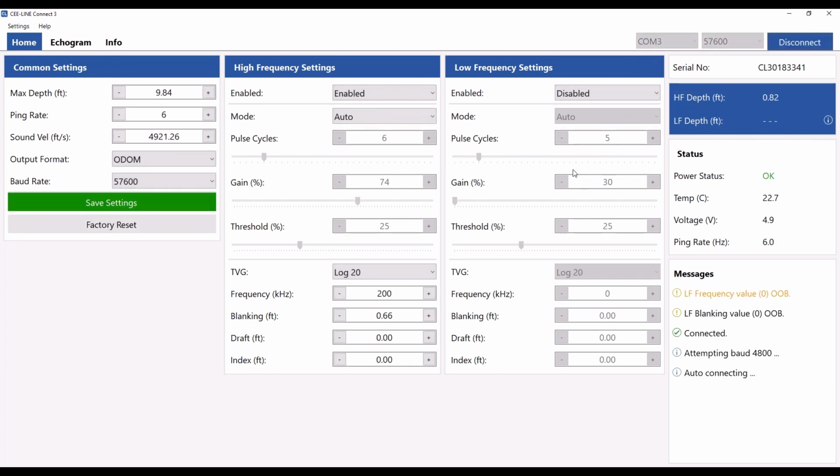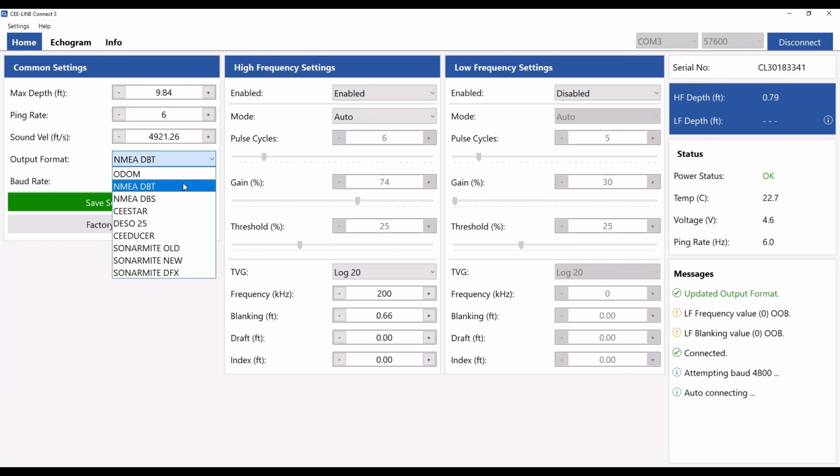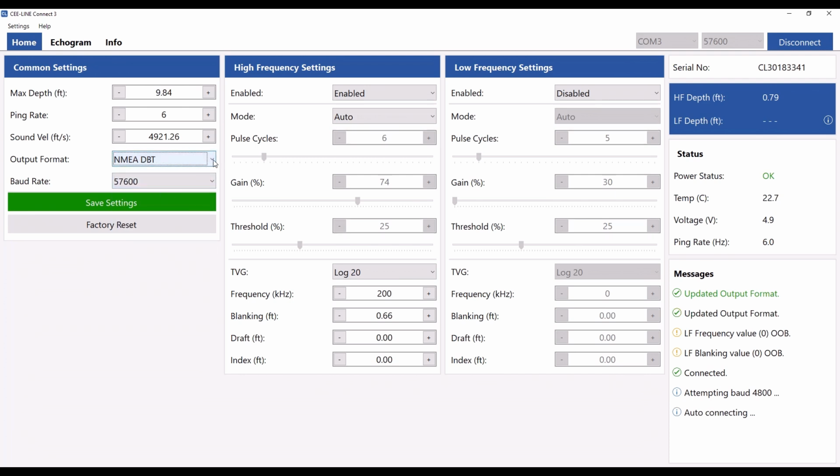Here we can see the CEE-LINE is now active, and the sliders, indications and drop downs allow you to change the settings. We'll start off with the output format. Typically the default format will be NMEA DBT, but in this instance, when we're connecting with Hydromagic, it really doesn't matter which of these output formats we select, because the Hydromagic input is going to be looking at data from a different source. So typically we would leave NMEA DBT as the output format.